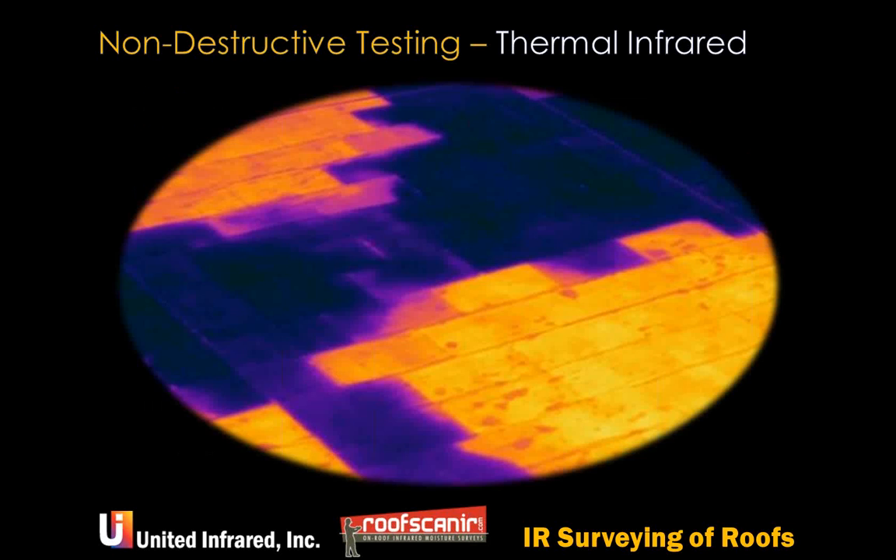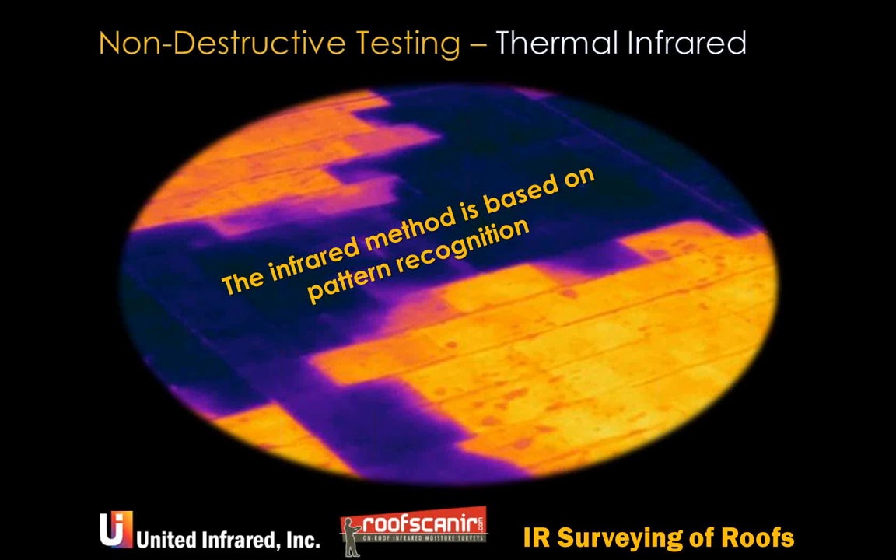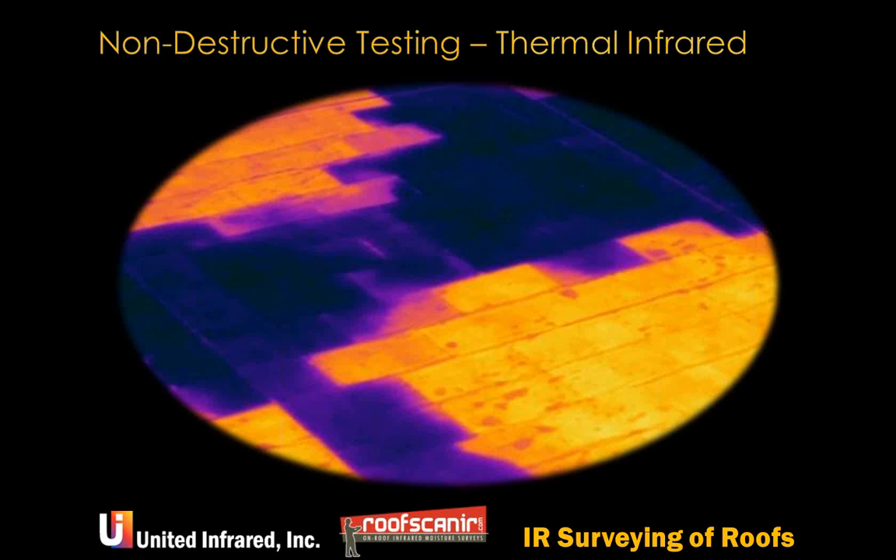So of course, when you can use infrared, it's always the best because you're covering 100% of the roof and you can see all the water even if it's in tiny sections. So before I turn this over to Ben, I just want to go through a couple of slides once more showing the meters and give you an idea how exactly this thermal infrared works.